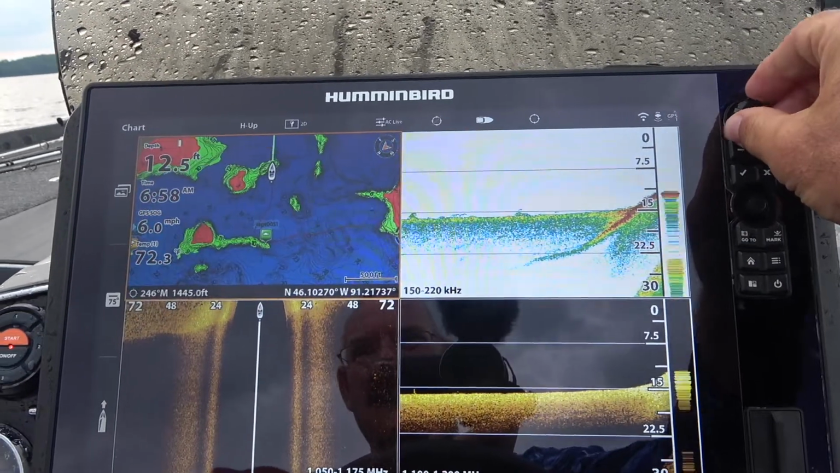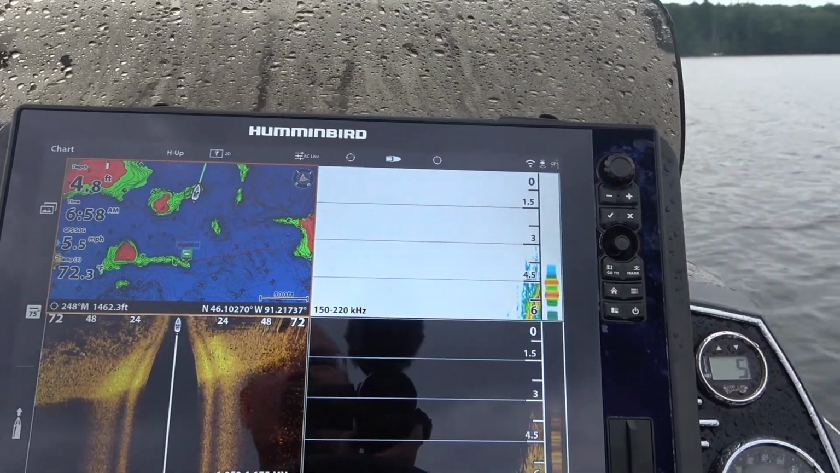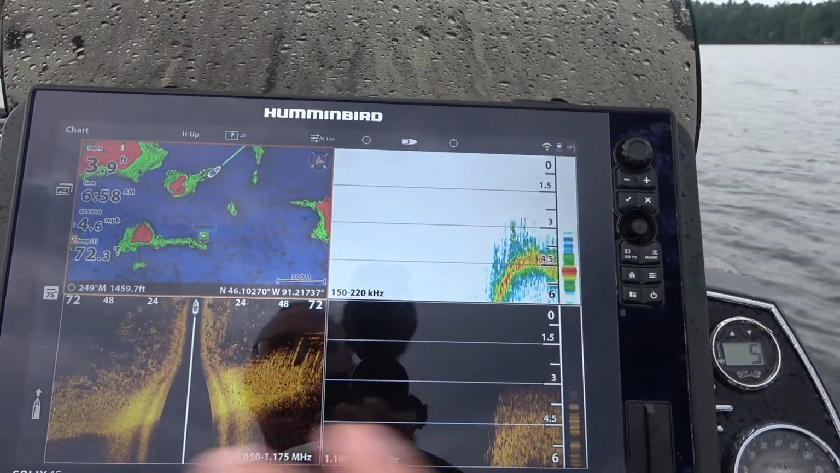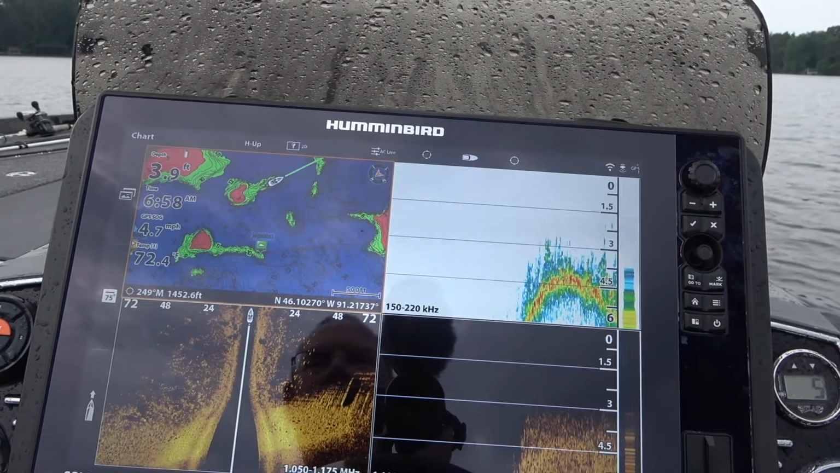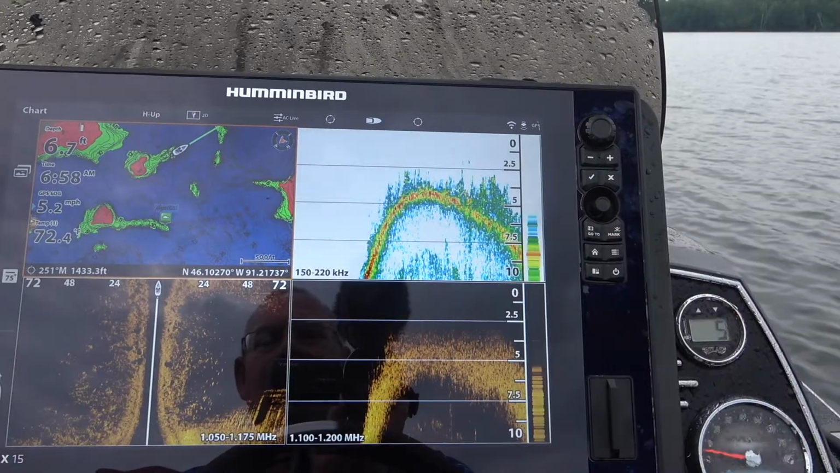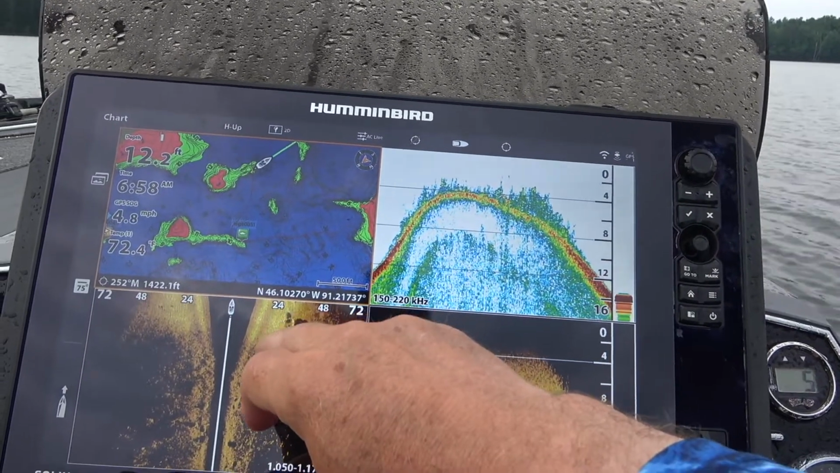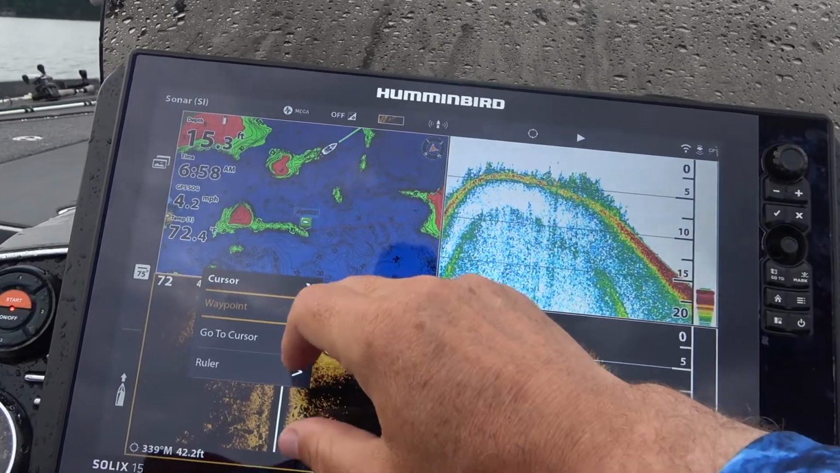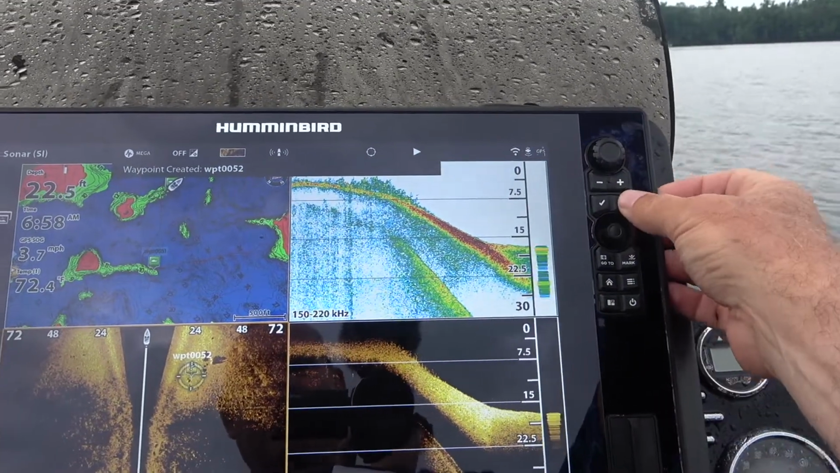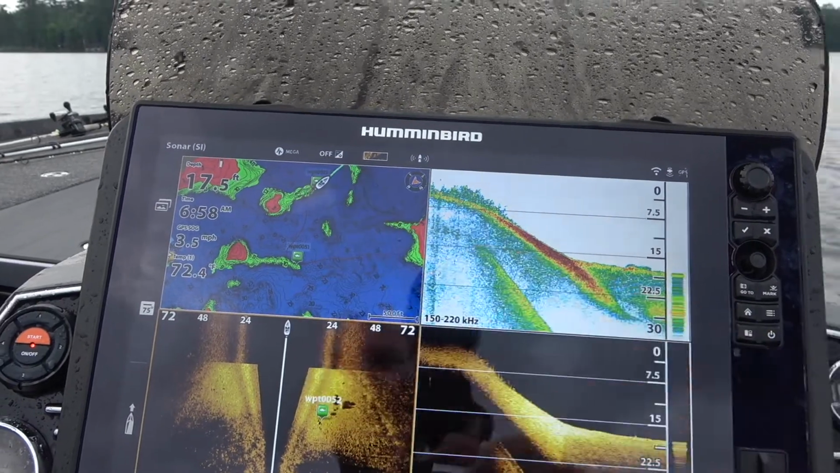Let me zoom in a little bit. There's the weeds. Oh boy, that came up. It's a weed rock combination. I'm going to see where it drops off. Very, very weedy. And then boom, it's going to drop. And I'm going to pretty much put a waypoint at the end of that as well. So I'll make it green. And there we go. And so you can see the waypoint there, and I can also see it there.